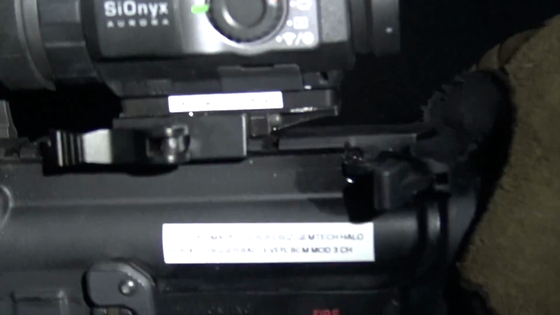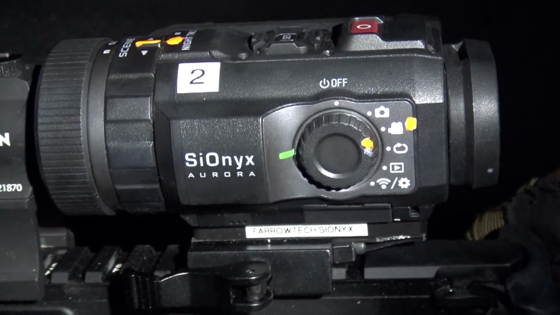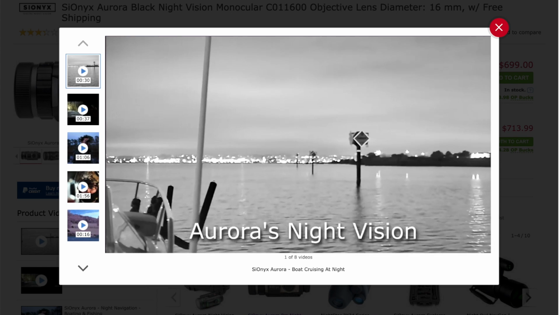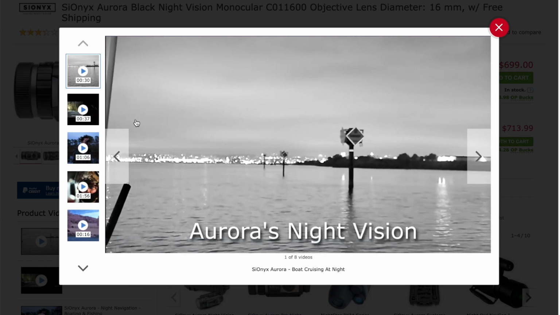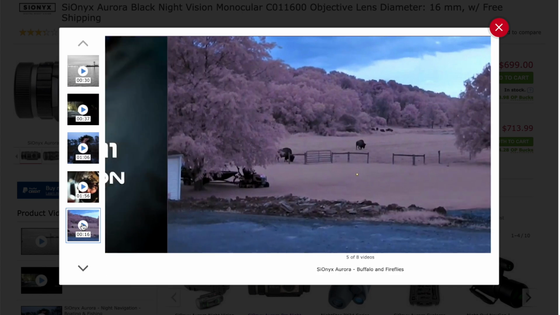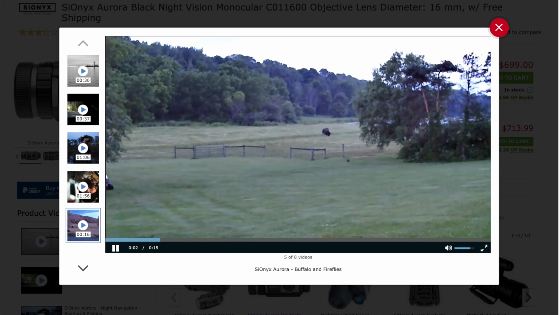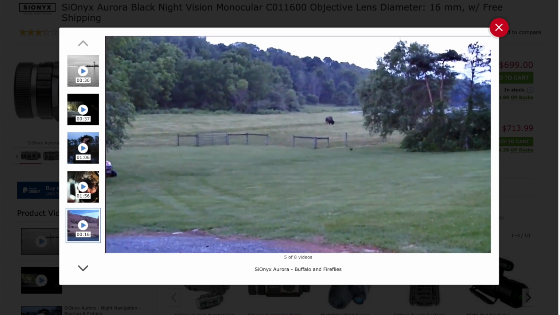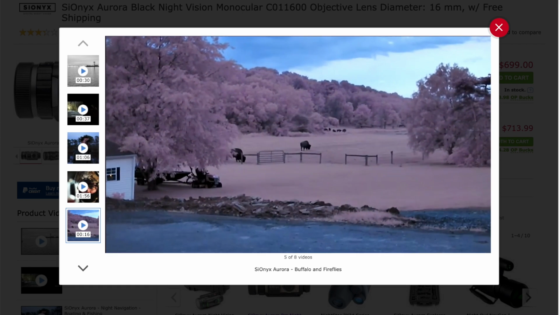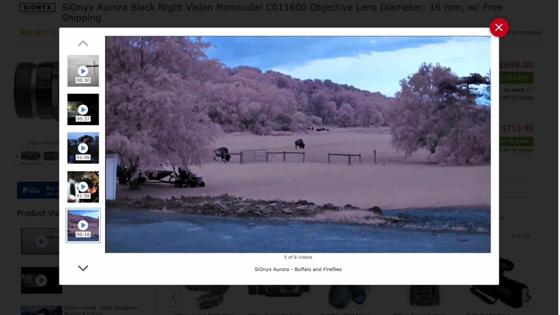Notice how small it is. The weight, I think, is like 10.5 ounces, which is not outlandish when you talk about night vision stuff. Also, it's multi-purpose. This doesn't have to be a weapons camera. It can just be a handheld night vision viewing device. I talked about that in the Psionics Aurora review. That's what I used it for. It's versatile. You can use it for navigating waterways, looking at game, just security surveillance stuff. And so you can just unclip it from the gun and use it for a lot of different things.